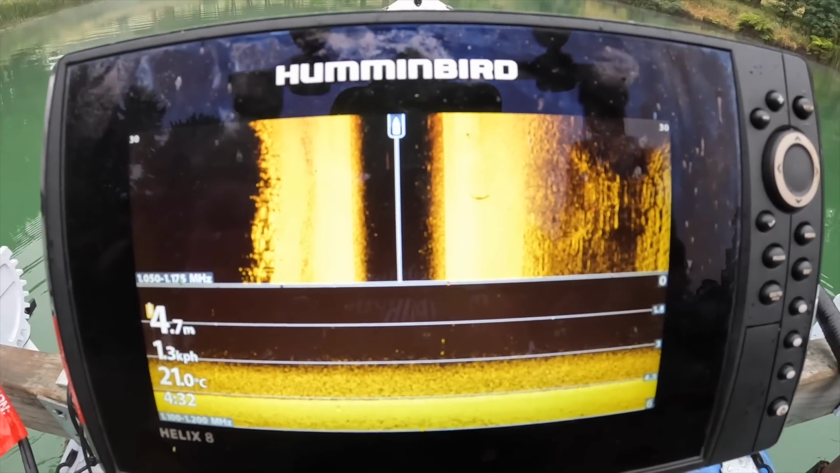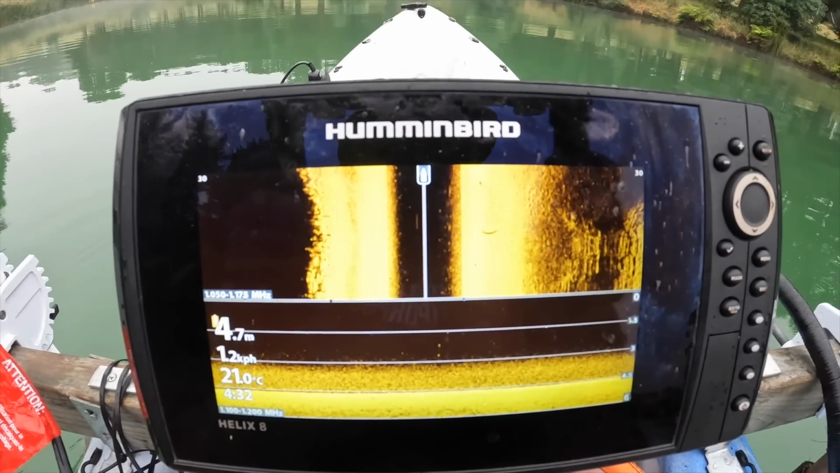So, nice clear bottom, no debris whatsoever.